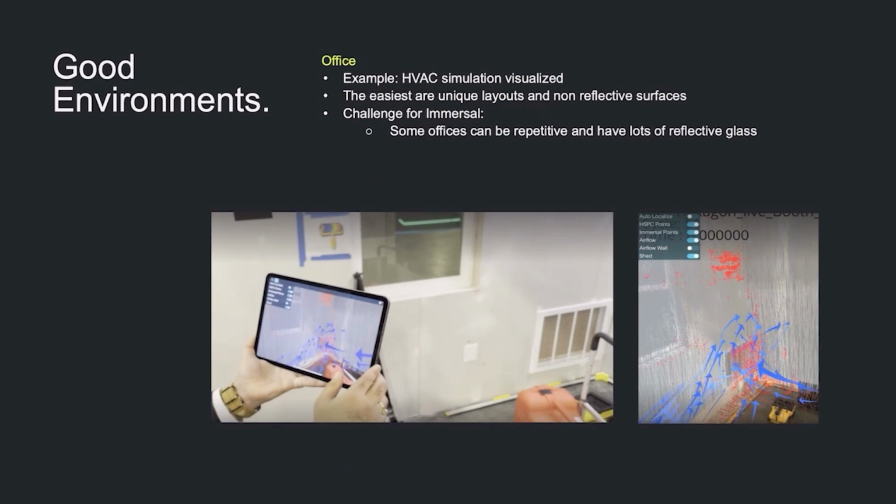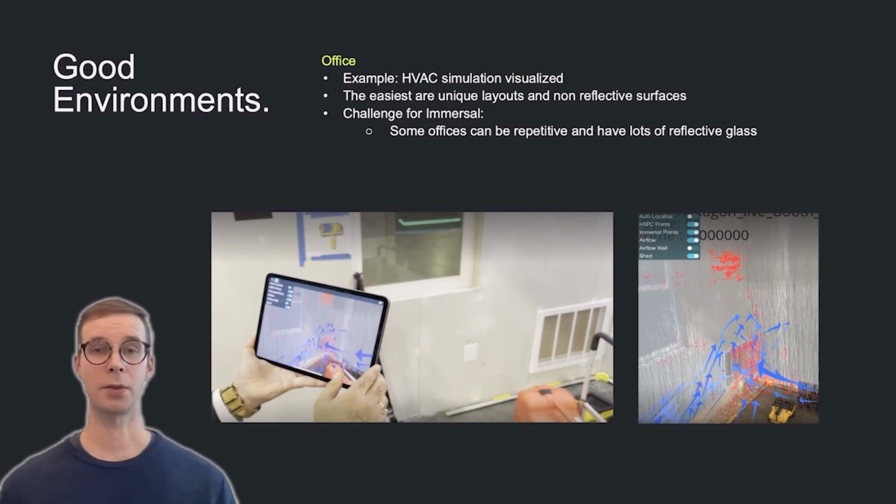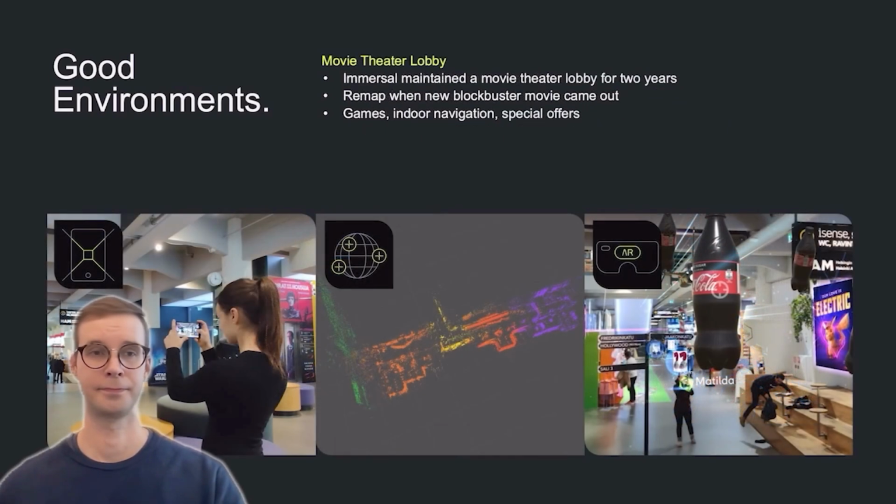A third example is an office with a unique layout and non-reflective surfaces. I've seen a great use case with HVAC simulation visualization. Having said that, some offices can be challenging, of course, so test before committing. The fourth example that I'll give today is a movie theater lobby. Immersal maintained a movie theater lobby for 2 years in Helsinki. We implemented indoor navigation, we had games that the customers could play and win prizes, promotional content, things like that. That was a positive experience.